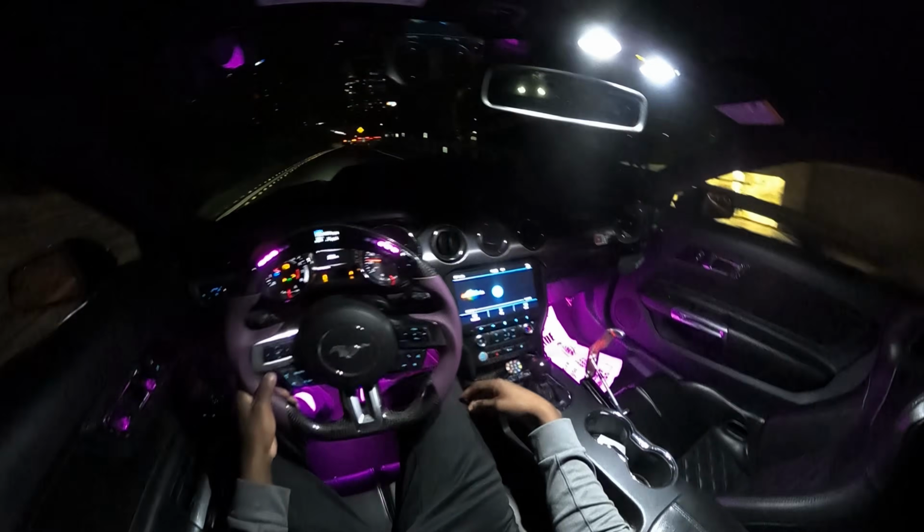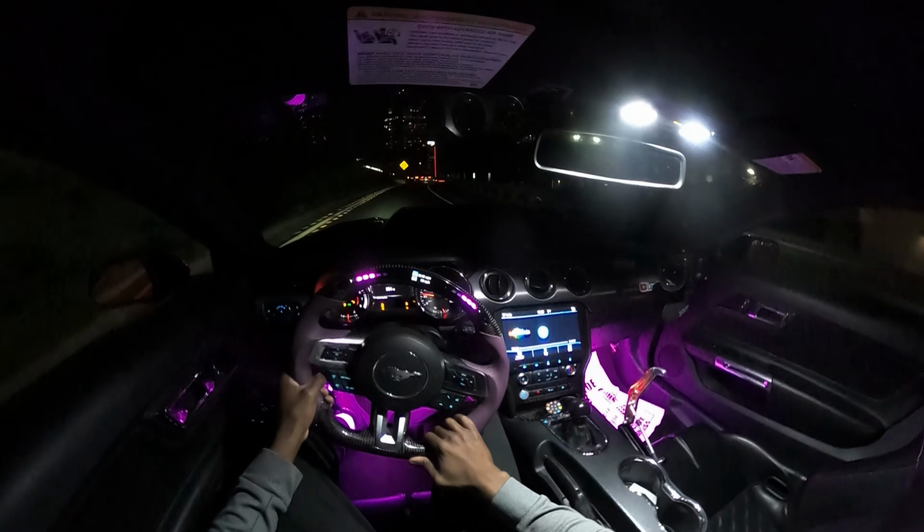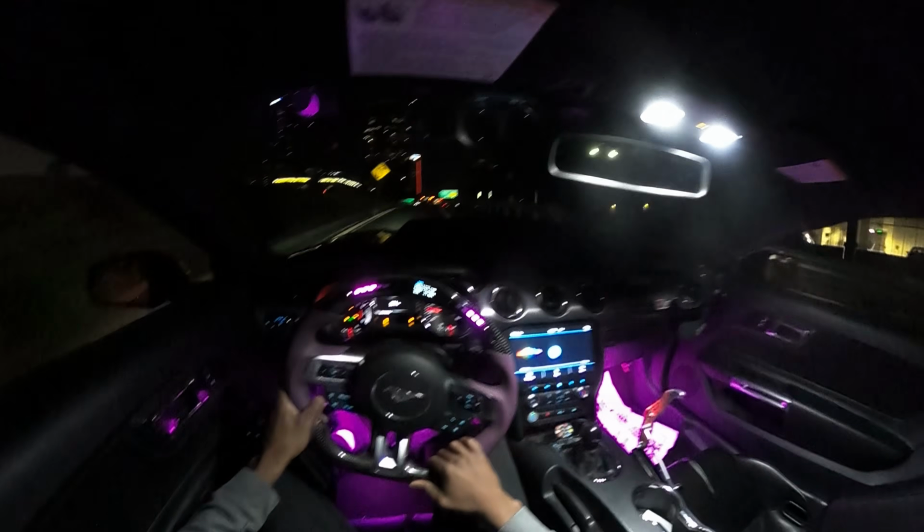Oh my gosh, going under that little overpass, that thing sounds crazy.